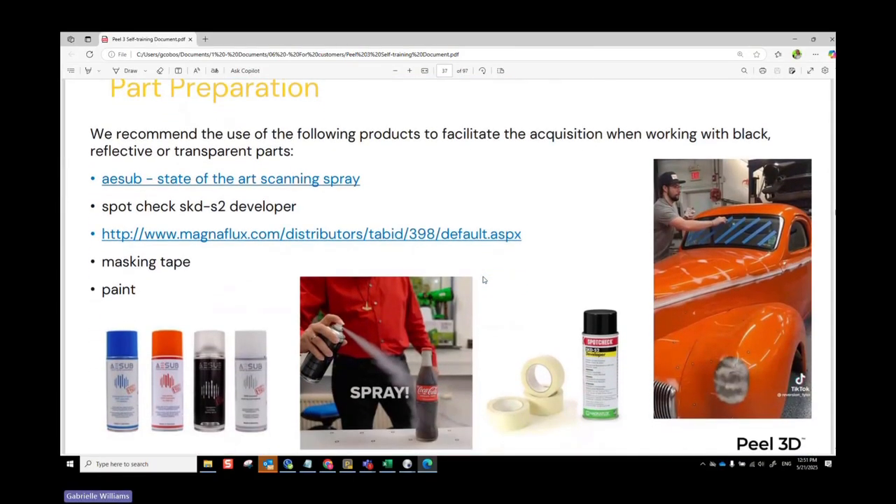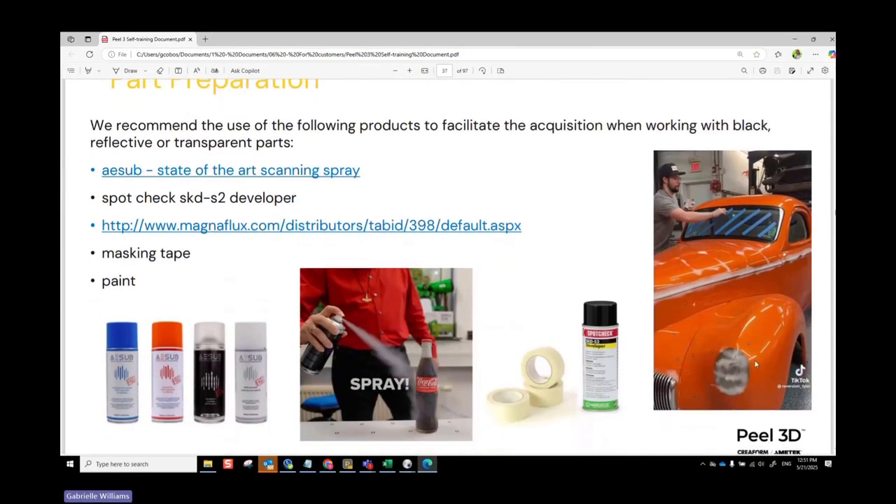Okay, part preparation. If you're scanning reflective objects, shiny material, or see-through material, you do want to put spray on those items, or you can cover them with tape. Some people, if it's a part that you're never going to have to worry about again, can even paint the part if you feel like it. So these are some different scanning spray options. These are the ones that disappear on their own. Some disappear after a few minutes, after a few hours, etc.